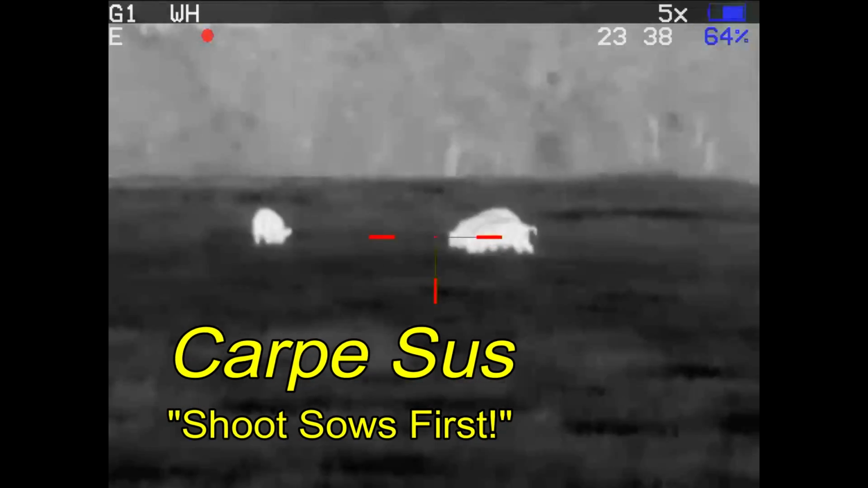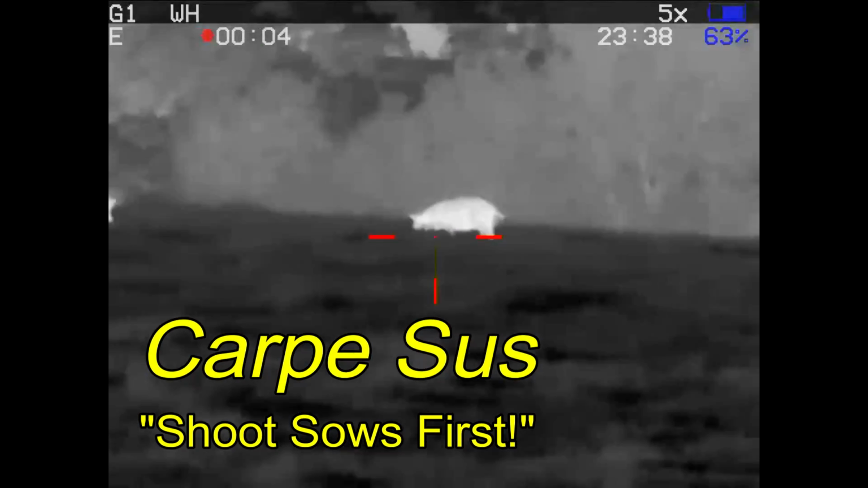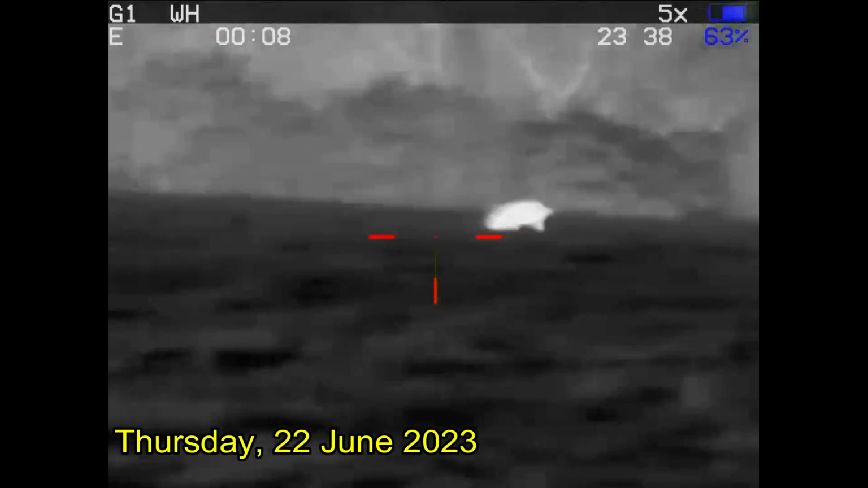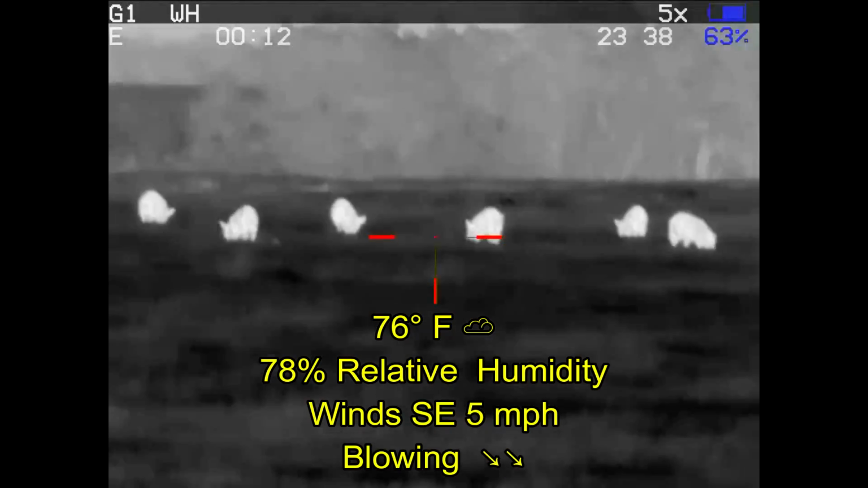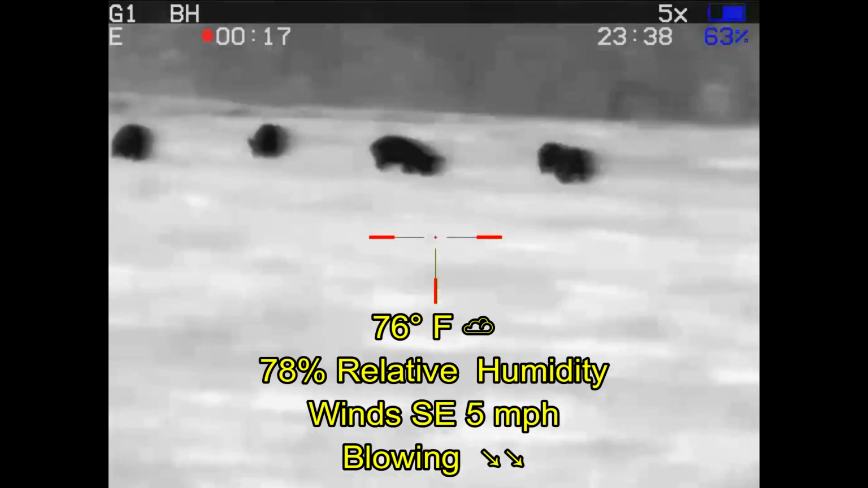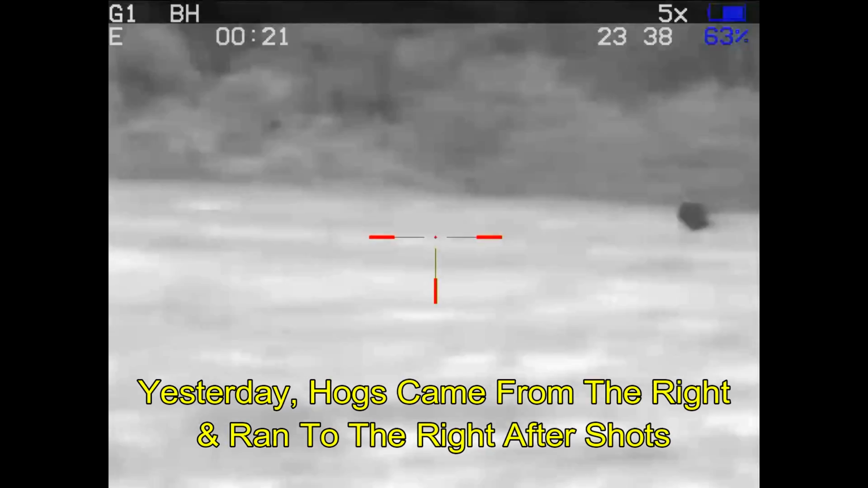Carpe Sus when hunting up in North Texas. These are those hogs, but this is closer to midnight now, so this isn't during daylight hours. I've got a nice little sounder, and while there is a breeze, it is working in my favor at this point. Given that I found hogs in the same places last night, I'm thinking they're probably the same hogs, and last night they came in from the right and they ran off to the right.